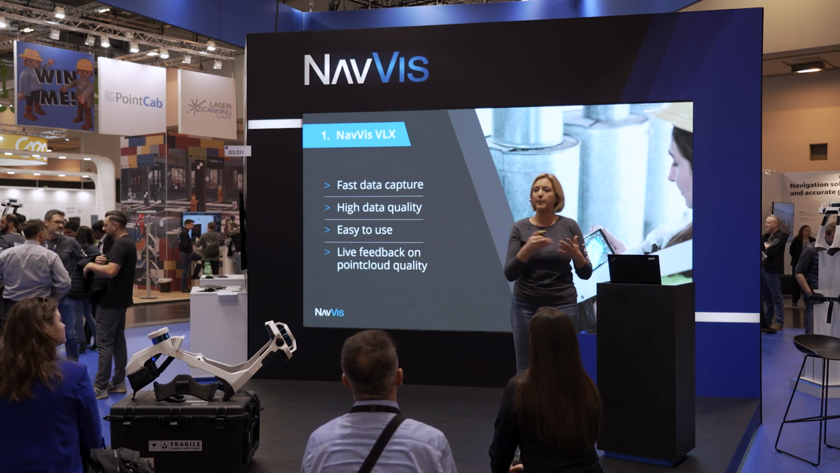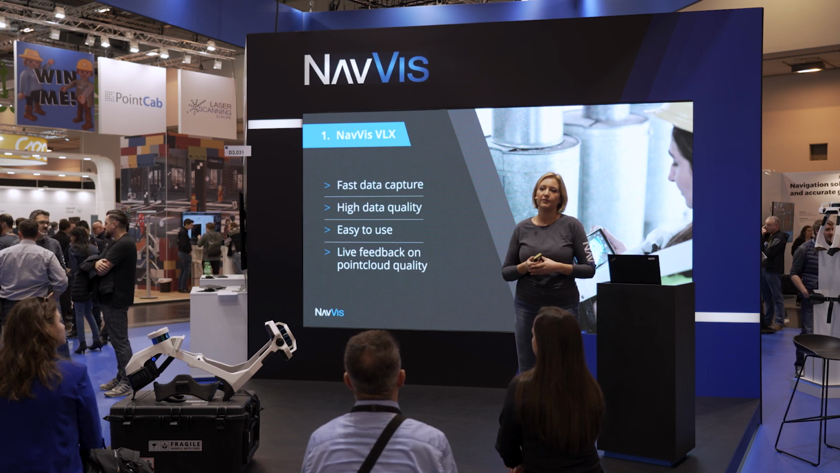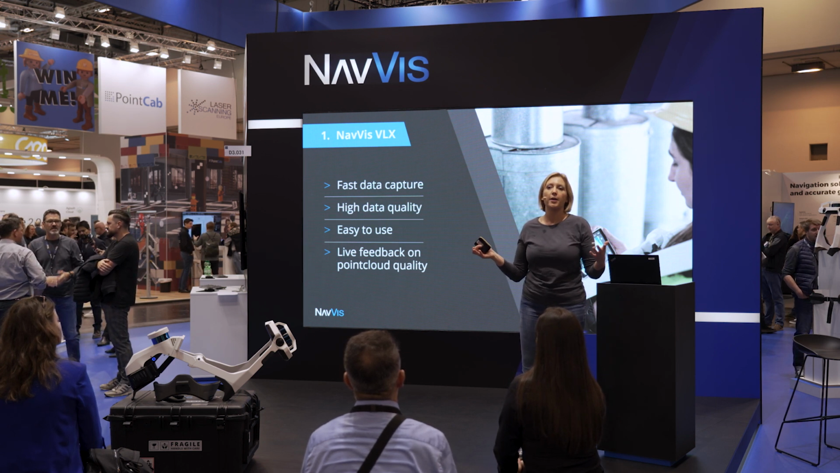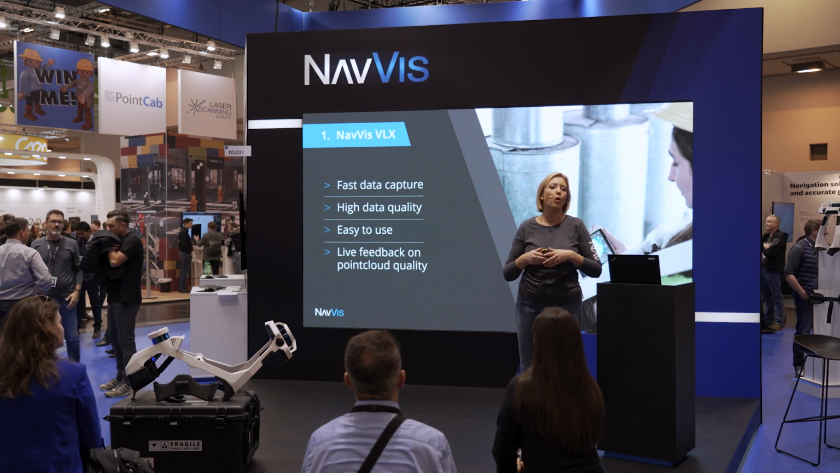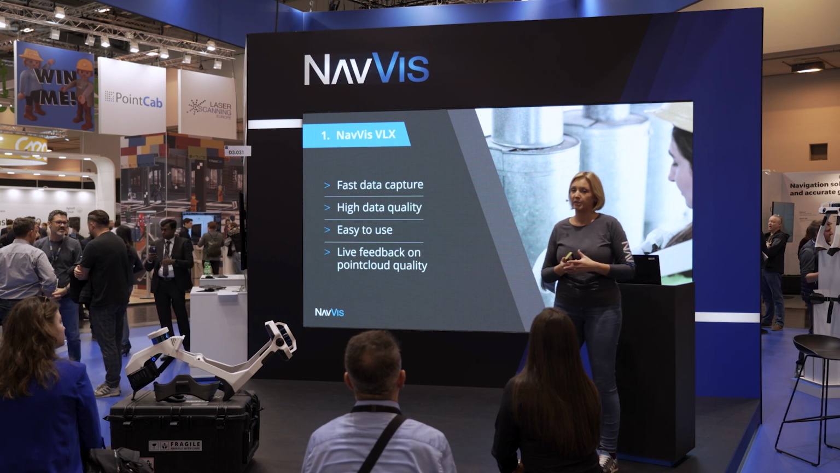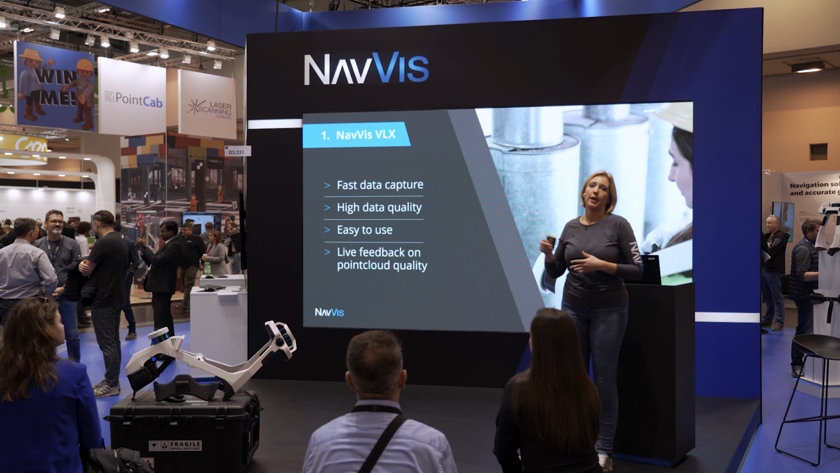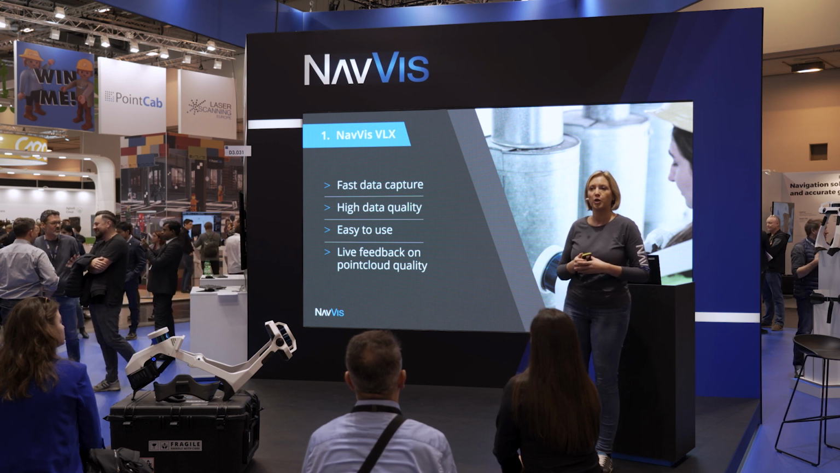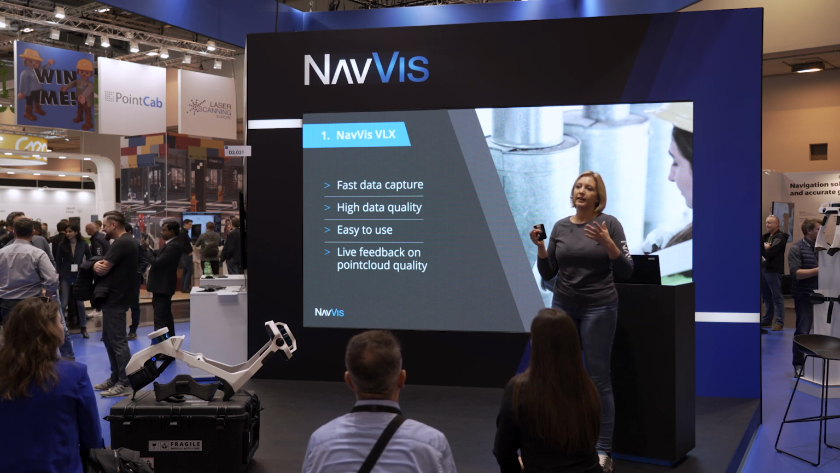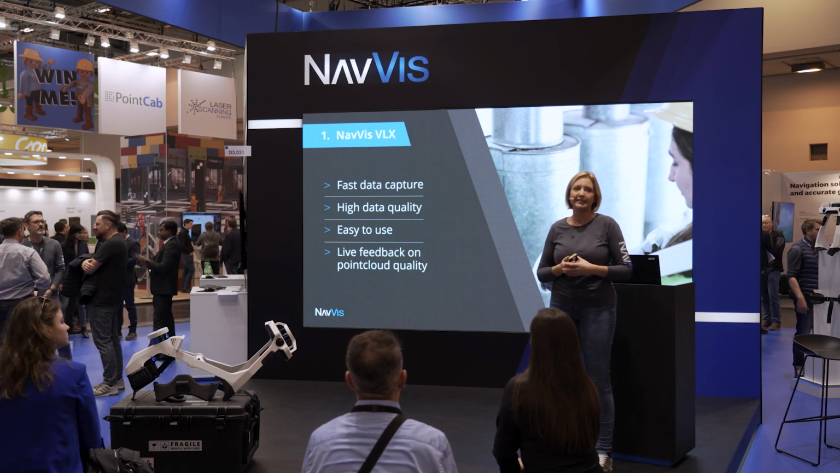But if we look at a more or less complex environment, like a hospital or a school where you have lots of rooms to go in and out, you can scan up to 1,000 square meters with Navis VLX. If you're in a more open environment, could be a factory, for example, or an open sports arena, you would be able to scan up to 4,000 square meters per hour. So you're very, very fast with it. But at the same time, you don't need to compromise on data quality. We do get to an accuracy of up to 5 to 6 millimeters in the local accuracy.